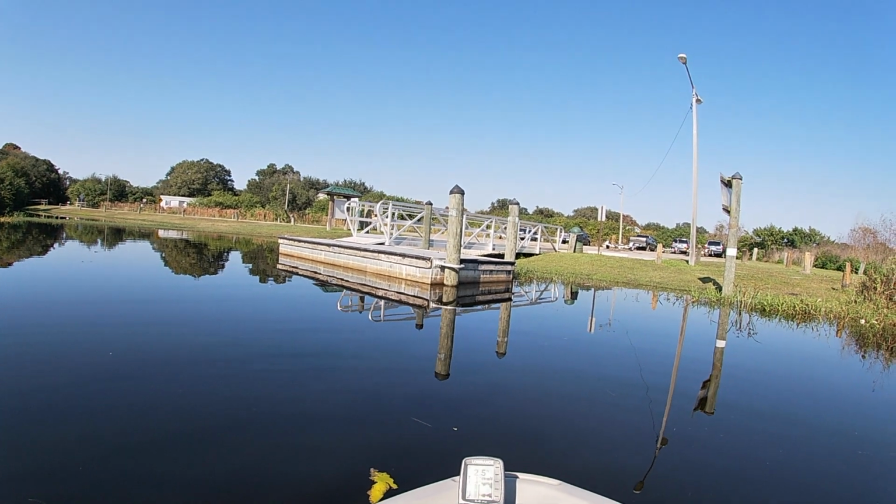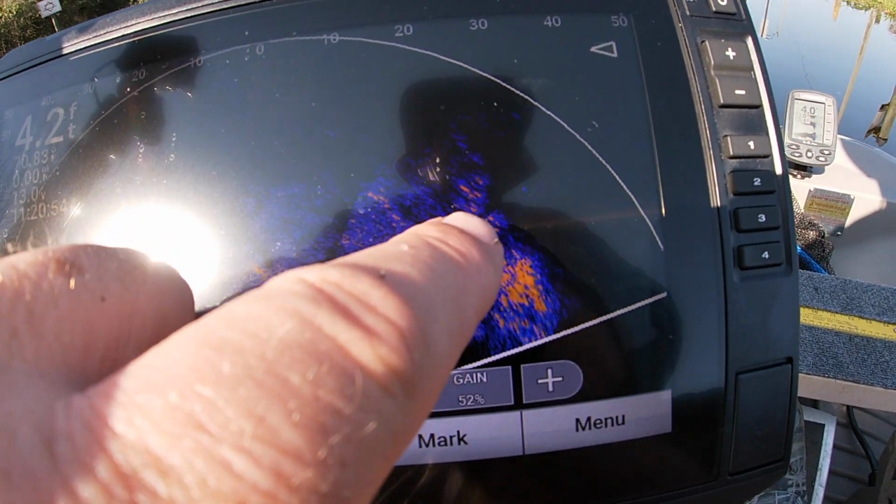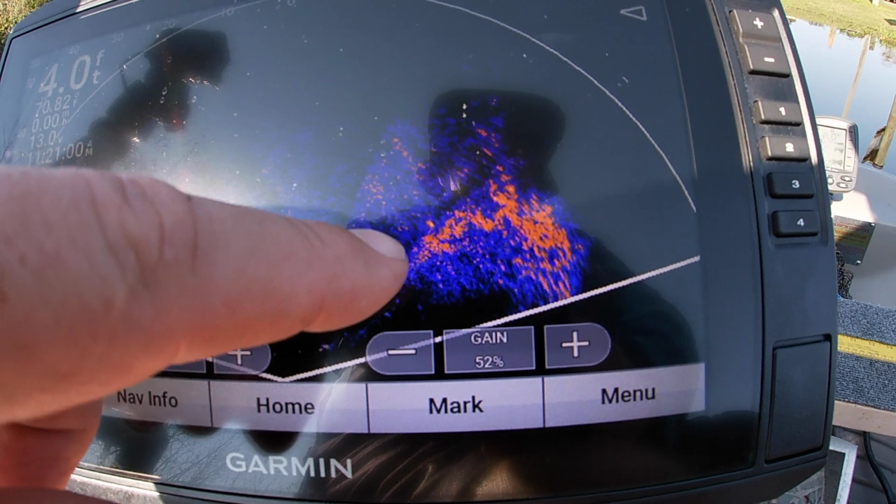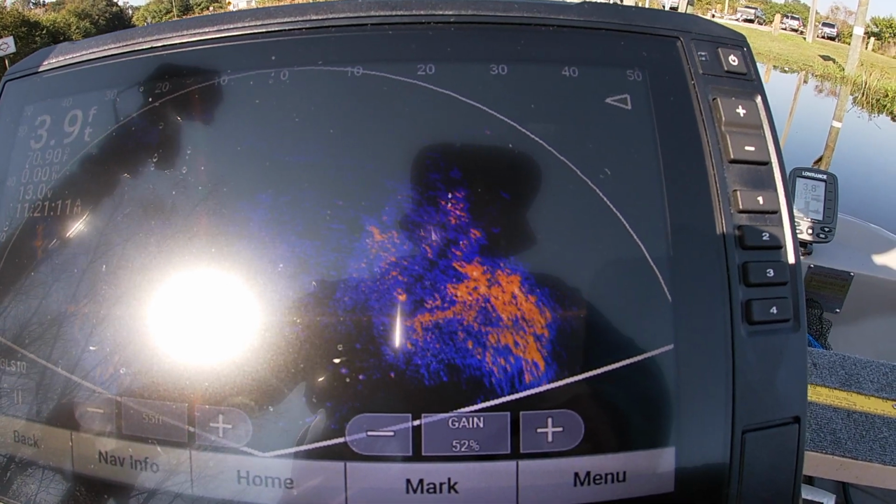Here's a dock close to the boat launch. A couple of pilings in the water. See that piling right there? That's the piling right there. And see the darkness behind it? It's not that there's nothing behind it. It's that the pole is absorbing all of the signal going. I'm just wiggling it so you can see it a little bit better. And that's why it throws a shadow behind it.